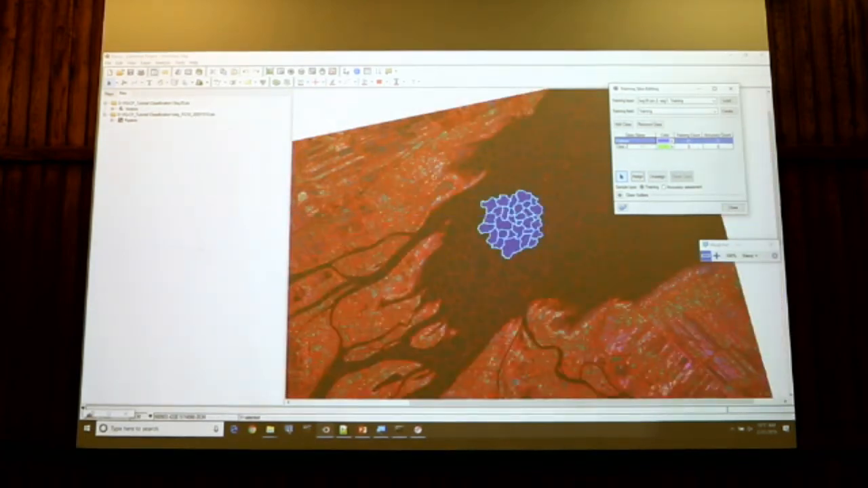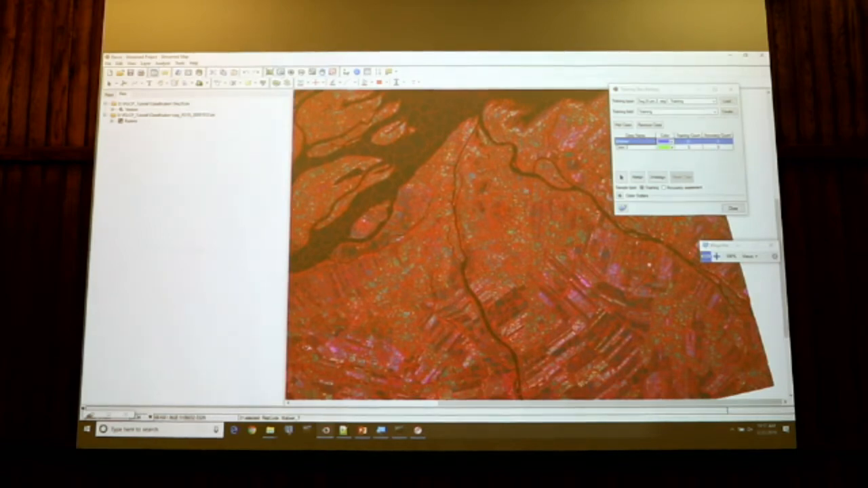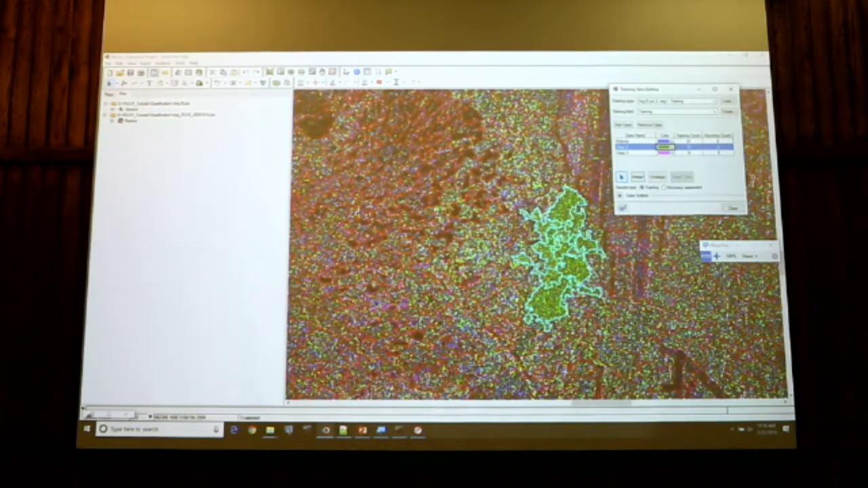So here I have created a second class. For the moment, it's named class number 2. And I will collect here a few samples over a forested area. You can change the color if you want. So I will collect some objects over my forested area. I click on assign.